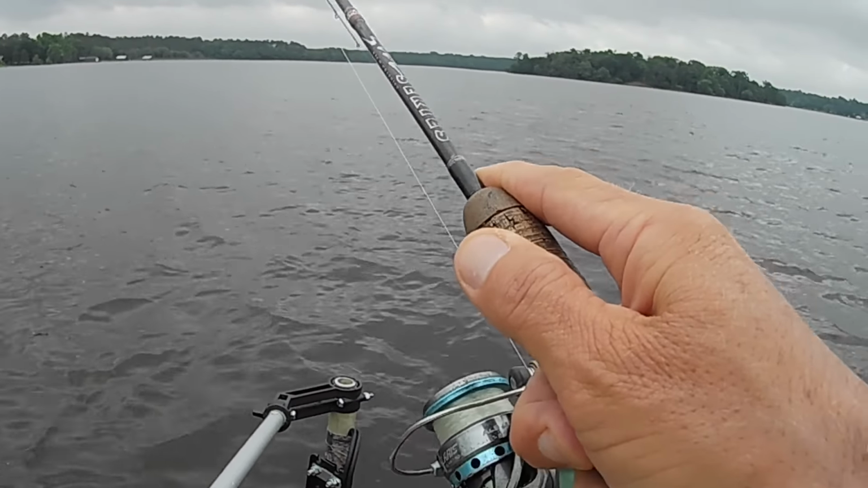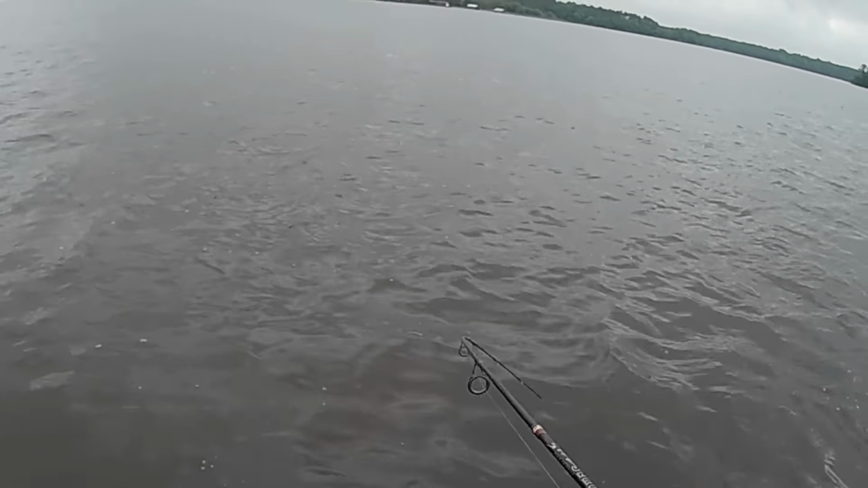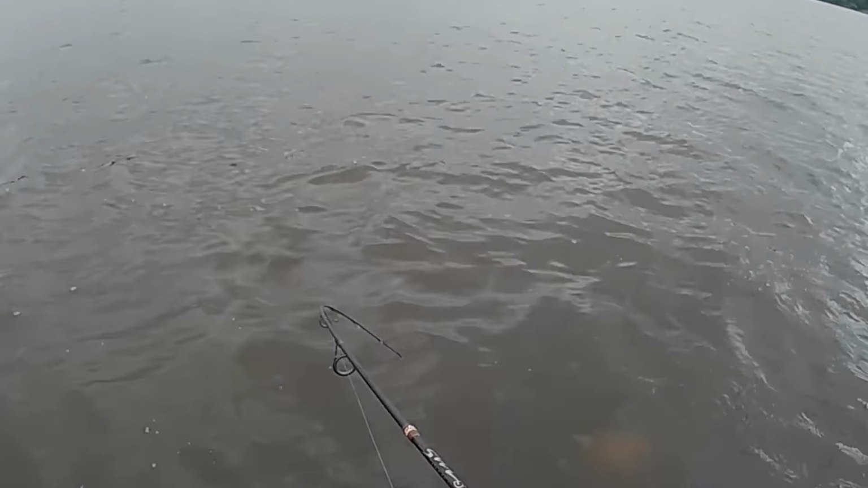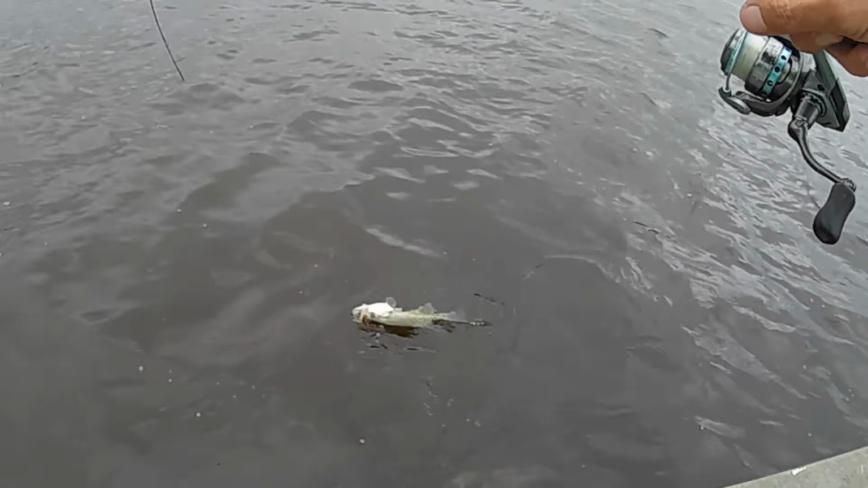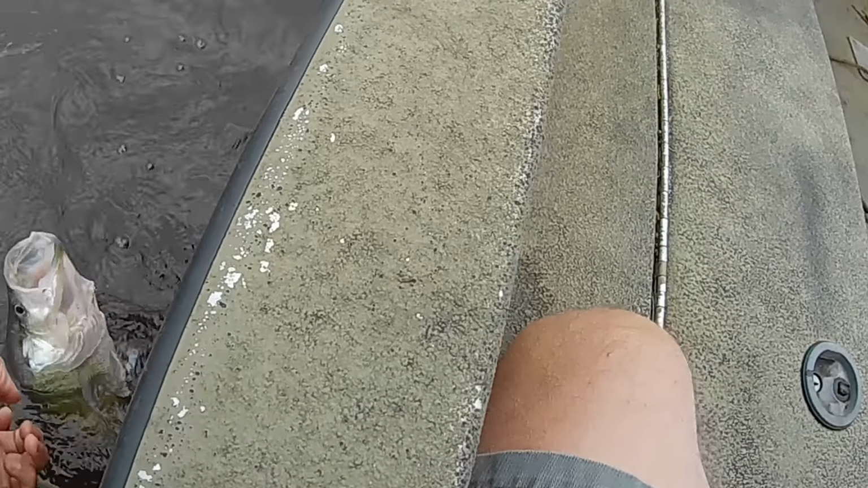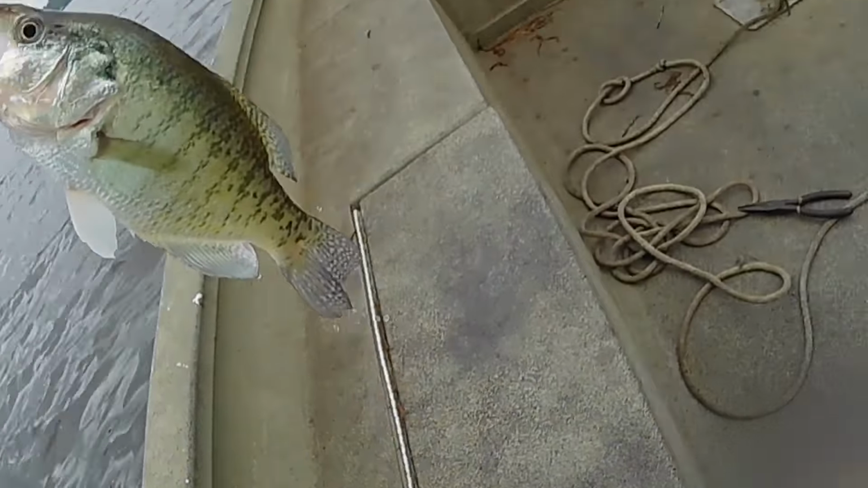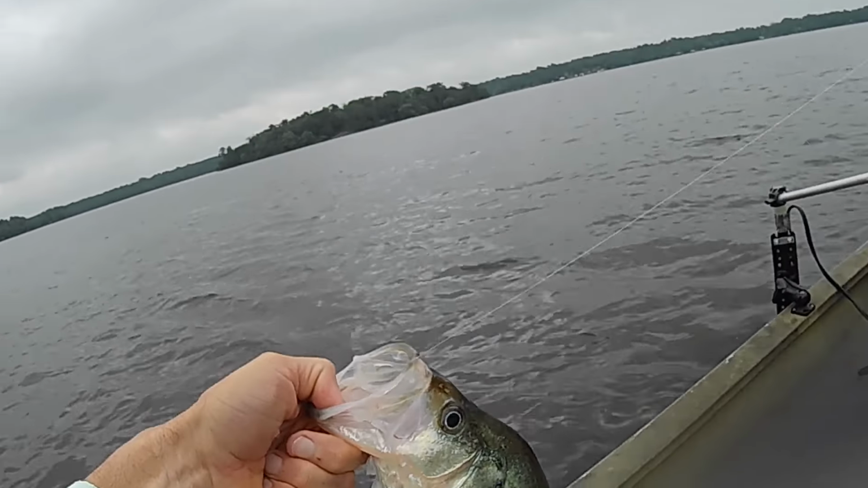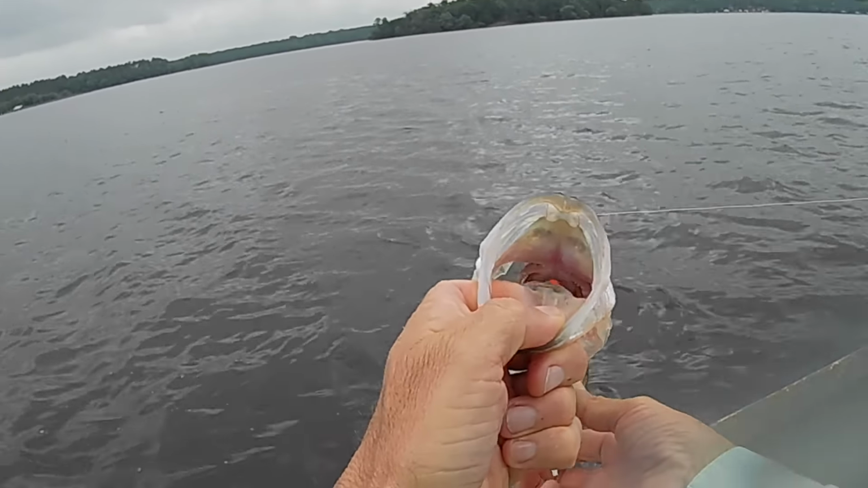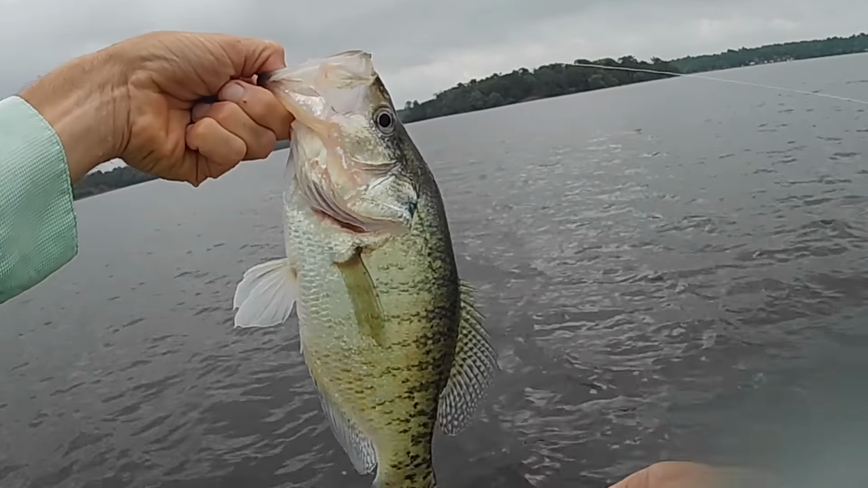Woo-wee! Yes, sir. Looky here. That rascal's jumping like a largemouth bass down there. Daggum. Yes, sir. This is what I was talking about finding on isolated pieces of cover. Look at here. Golly. Come here, you. Look at that one. Yes, sir. And look at this. Look at where that jig is down in there. Can you see that? She wanted it, buddy.